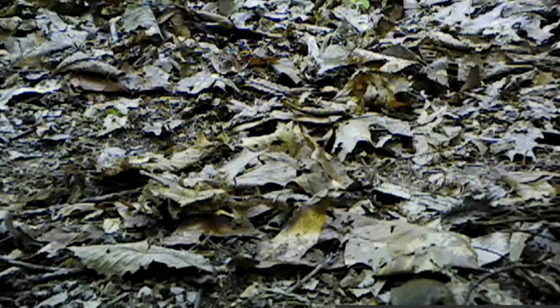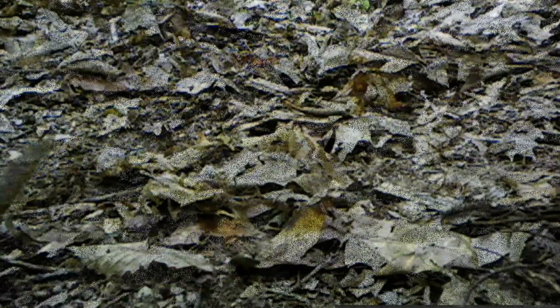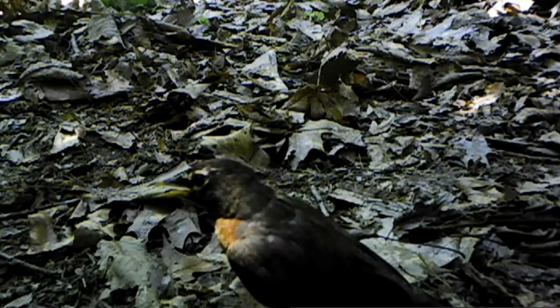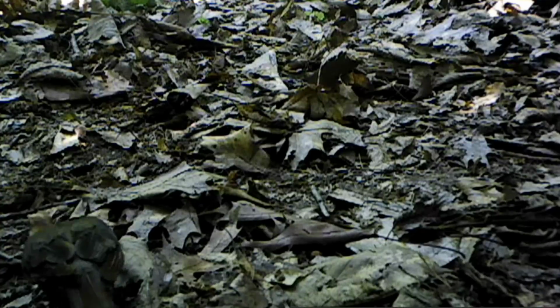And my camera got pulled down. I wonder who pulled that camera down. We'll find out when it got dark. There's a little thrasher. And there's a little robin in front of the camera. Yep, camera got pulled down in the middle of the night.